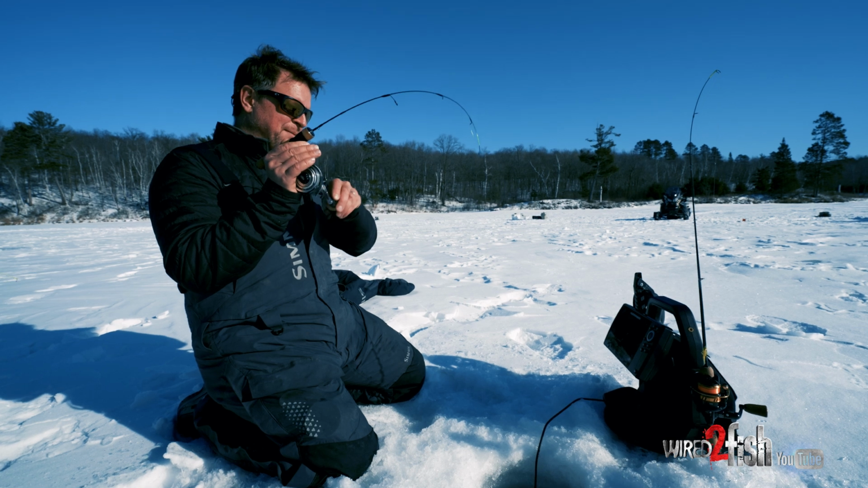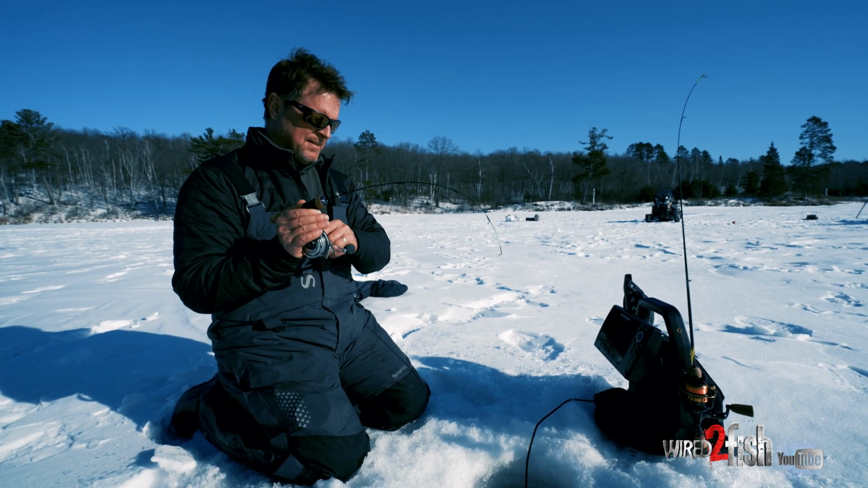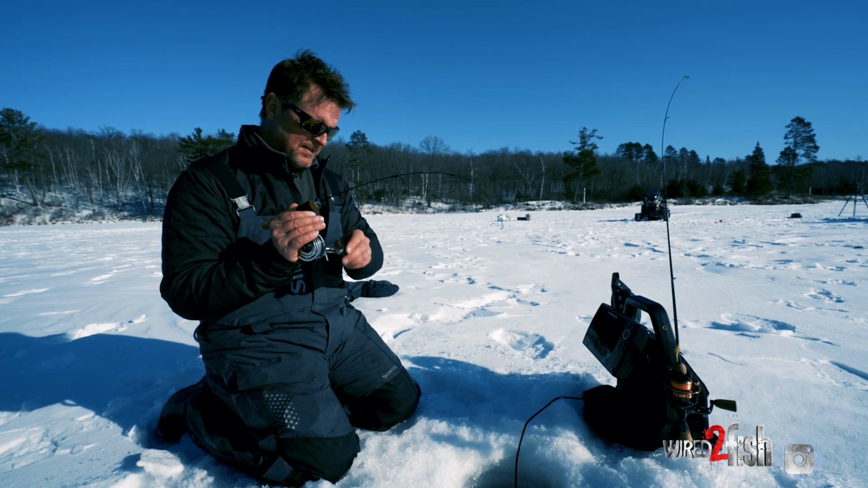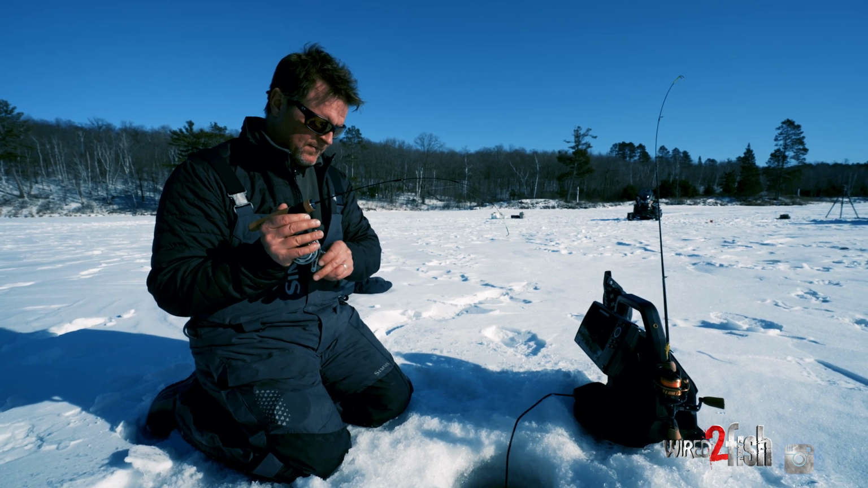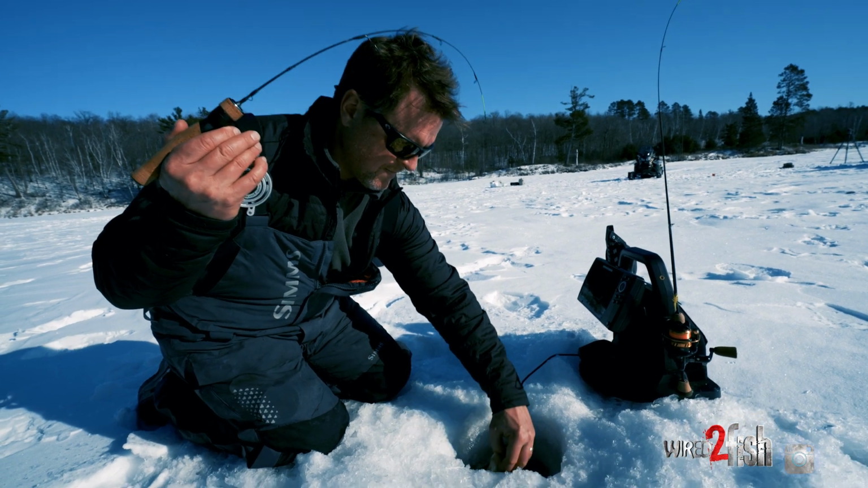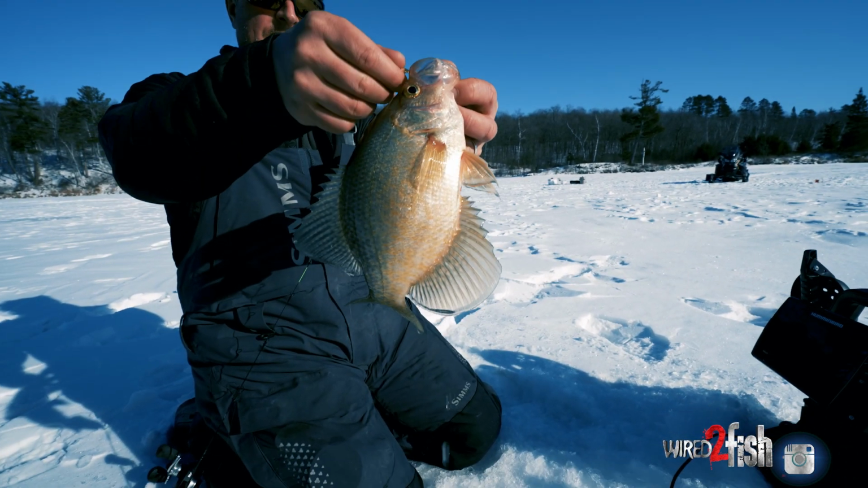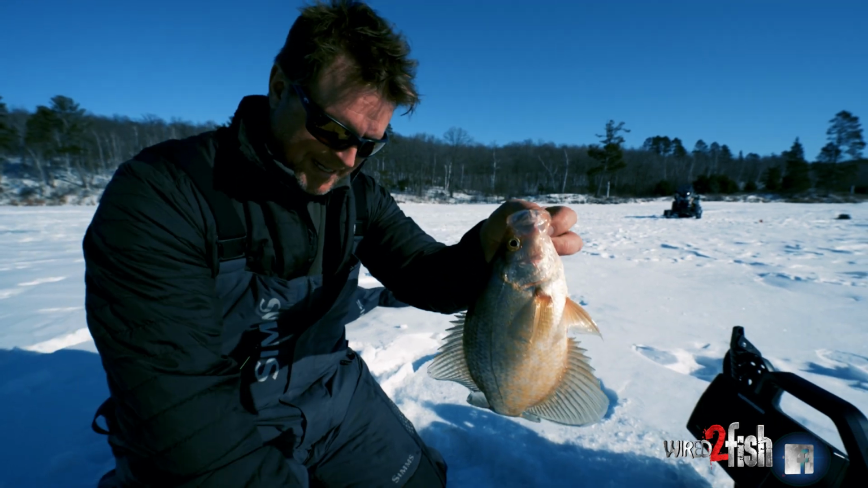That's a little better, Mike. Looks like it, yeah. Starting to bite a little bit, aren't they? They are. They're getting a little more active as that sun's getting lower. Yeah, there we go. That's what we're looking for. It's a nice average size crappie. But you can see how small we've gone just for this tough midday high sun bite.